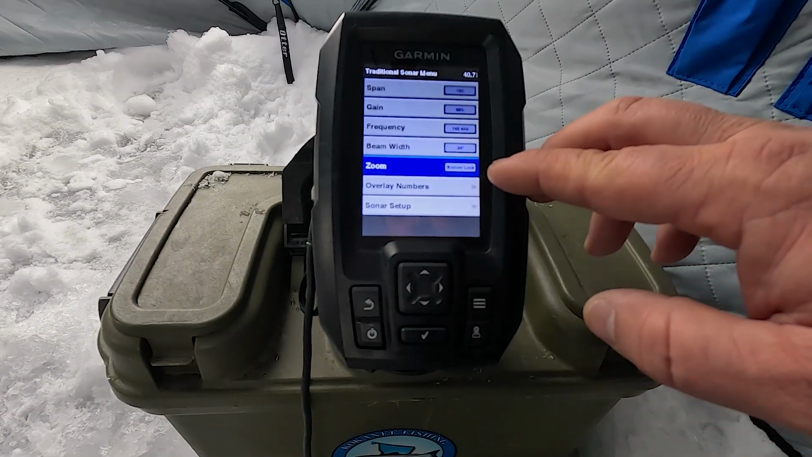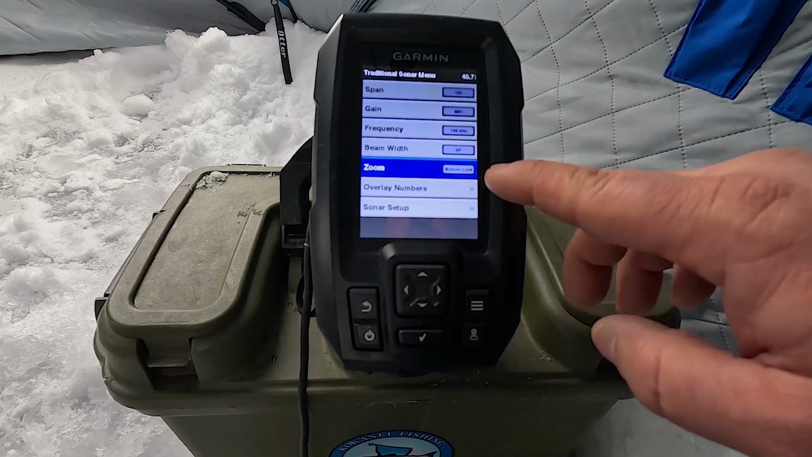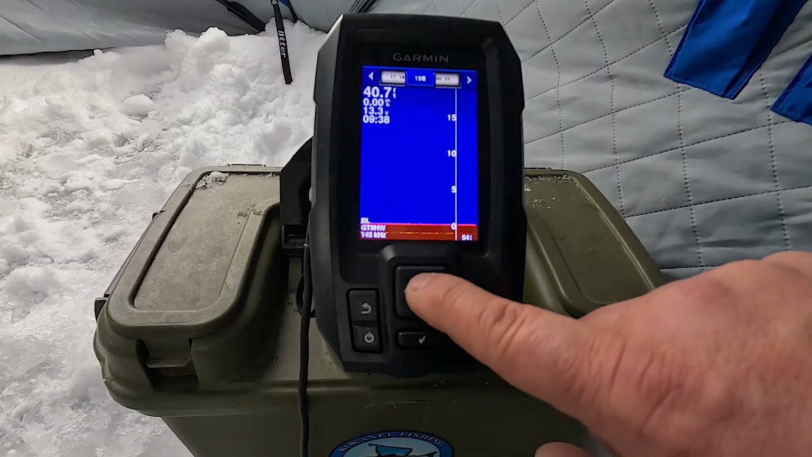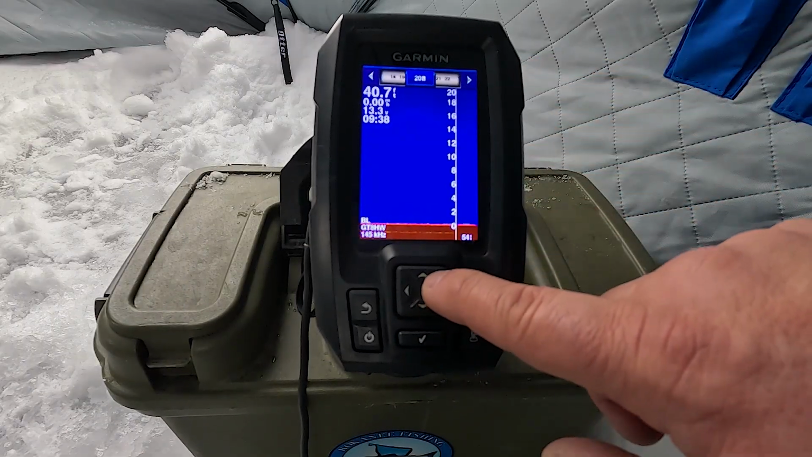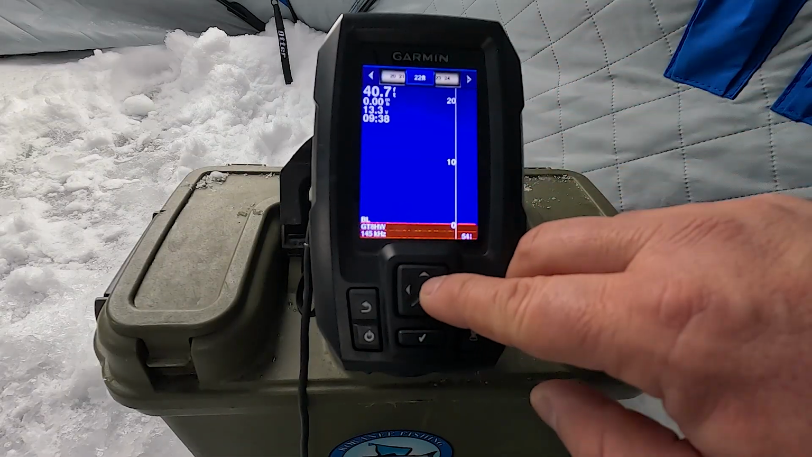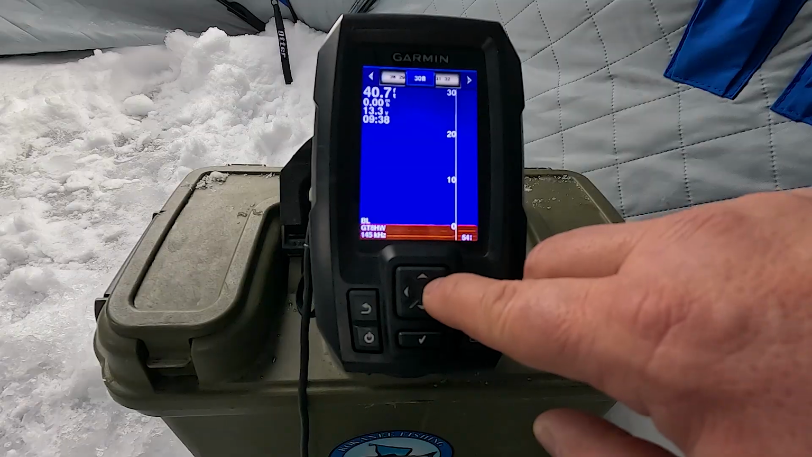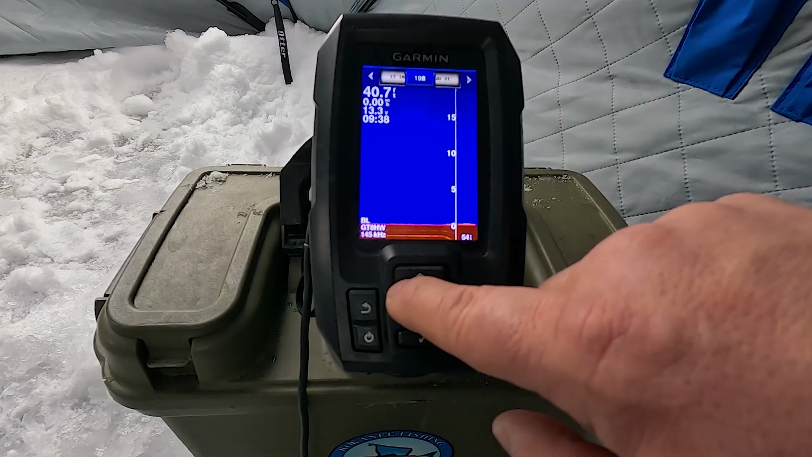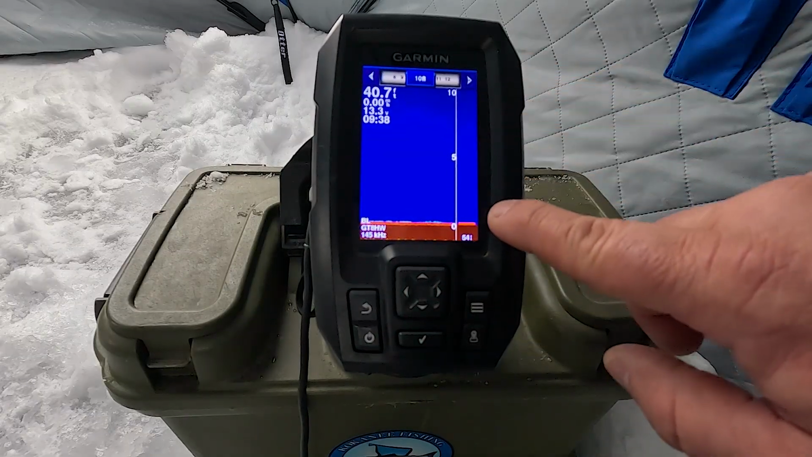Now zoom is a feature that I don't use very often in this menu. You can select bottom lock right here, and you can adjust the distance from the bottom that you want to see. So if you adjust it up here, you can go 25, 28, 30, or you can go all the way down and you could take a look at just the bottom.